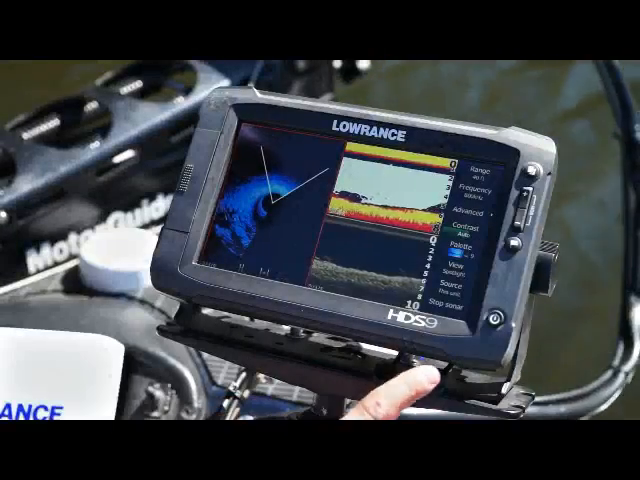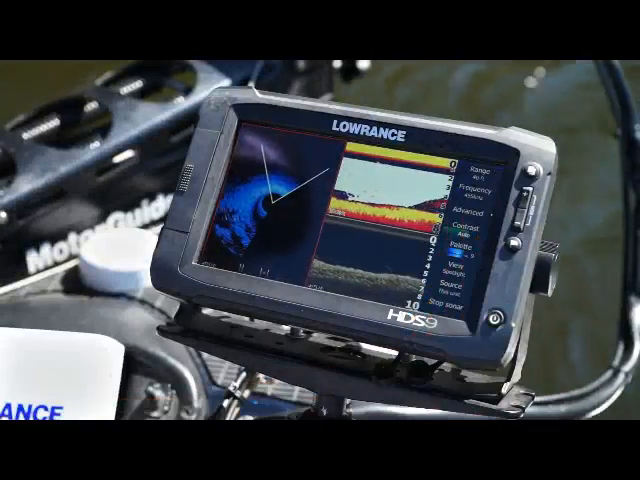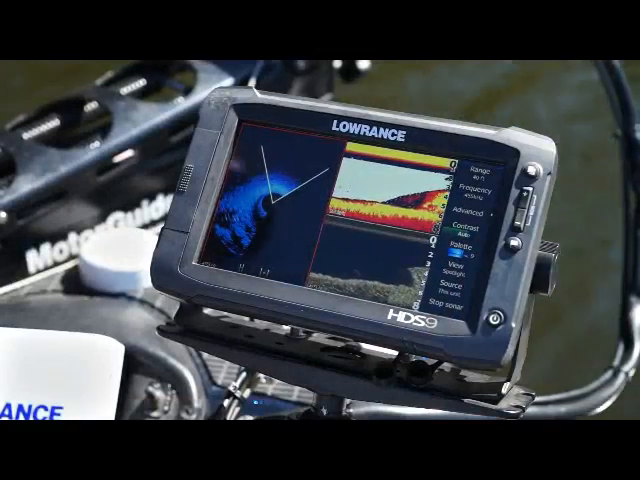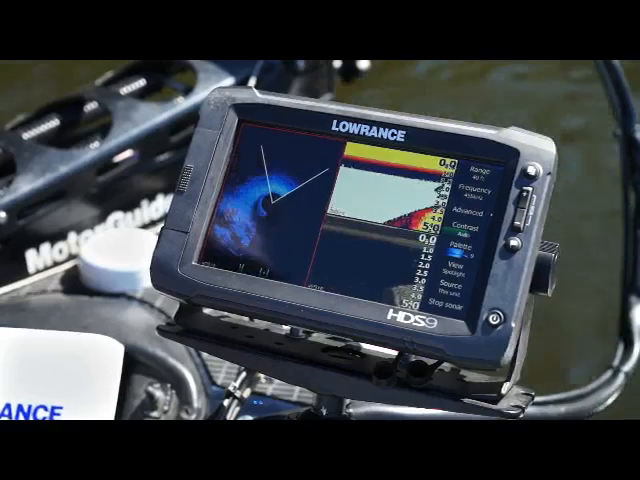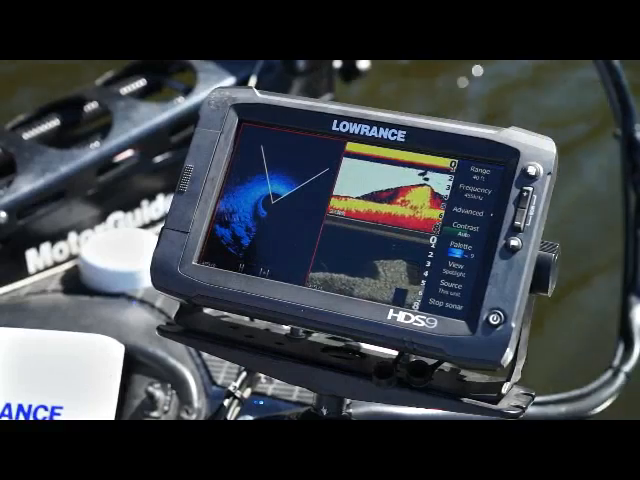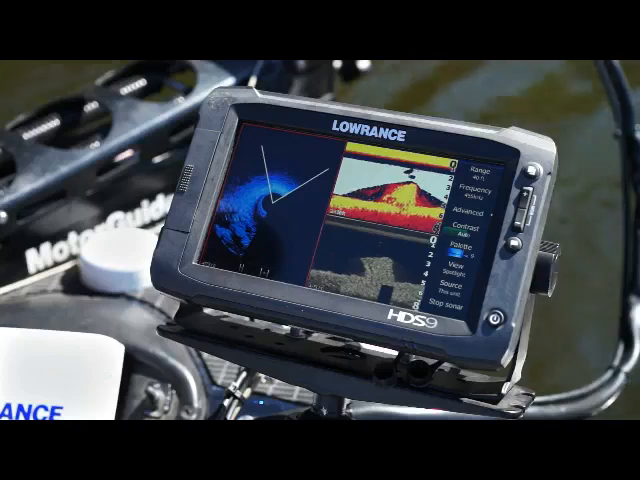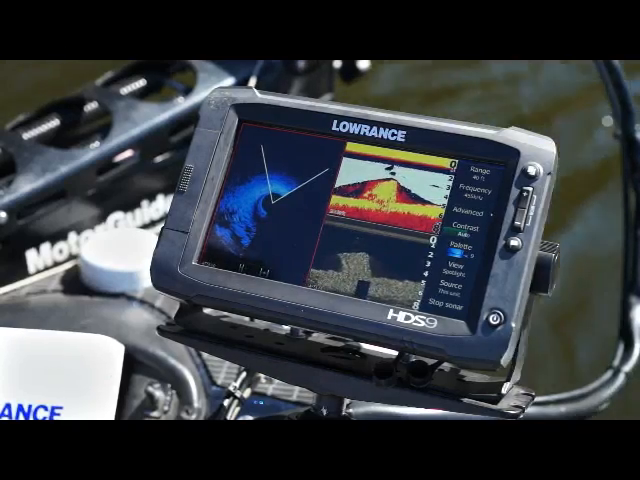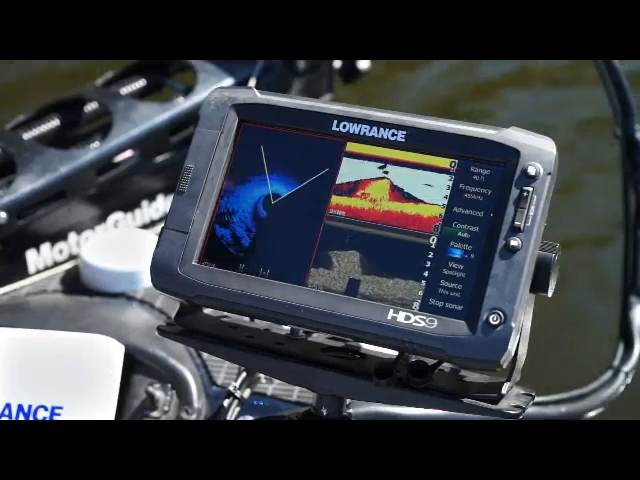So there's 2 different frequencies. There's 800 kilohertz and 455 kilohertz. 800 kilohertz is going to give you really high detail imaging. It's great for shallower water too, anything under about 30-40 feet of water. And 455 is going to give you the ability to look out greater distances. So if you're fishing a flat and you're really wanting to see out 150 plus feet, 455 is going to work great.